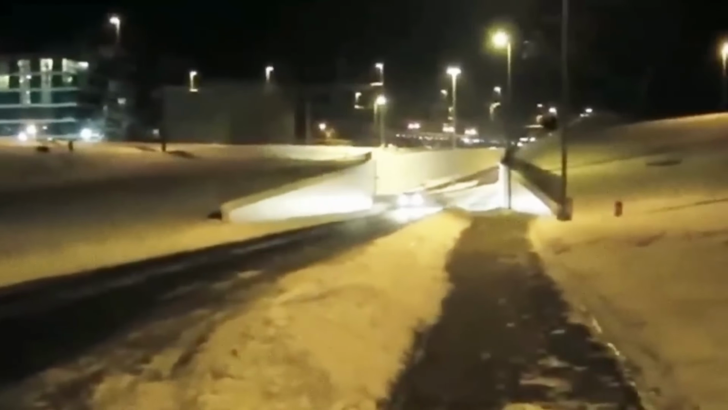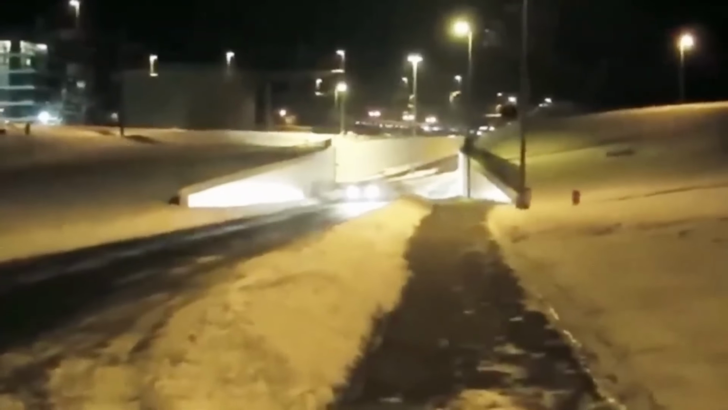Now, this clip is straight out of a horror movie. Now it starts, and for some reason this person is filming an underpass on a snowy night. The next thing you know, they start heading towards a house and a manhole. And the noises coming from that manhole are beyond creepy.